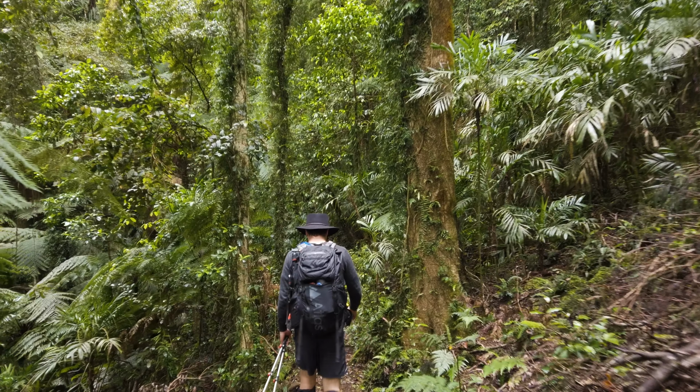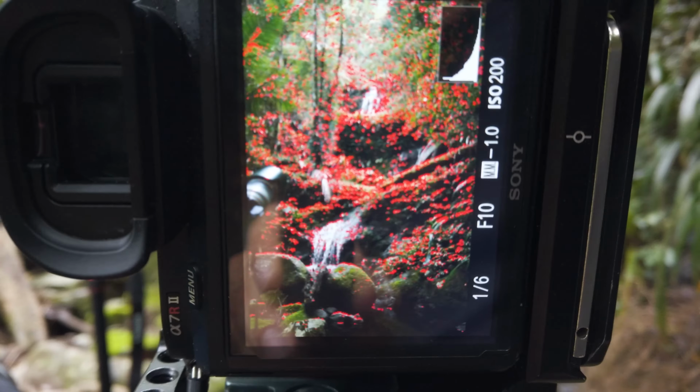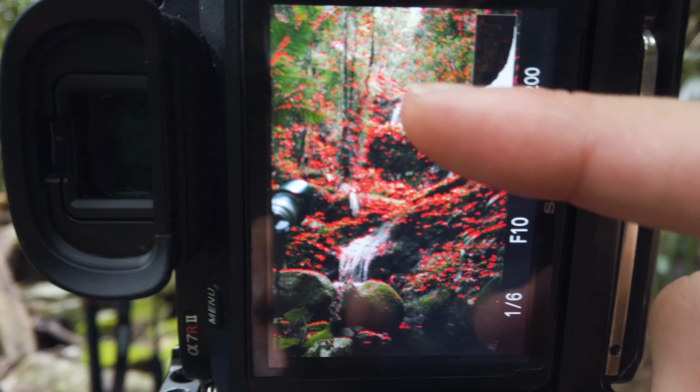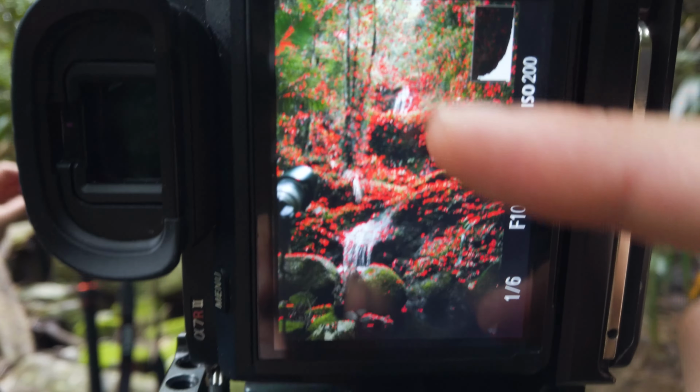I've already taken a photo of this waterfall before, and I pretty much copied the exact same composition that I had before. Crazy film guy has already gotten into my frame, but it's all good. I've already took the shot. So what I framed up is I just had the 3 waterfalls in frame, just set a little bit to the side so it's a bit more balanced. And I shot this one at 1/6 of a second, f10, ISO 200.